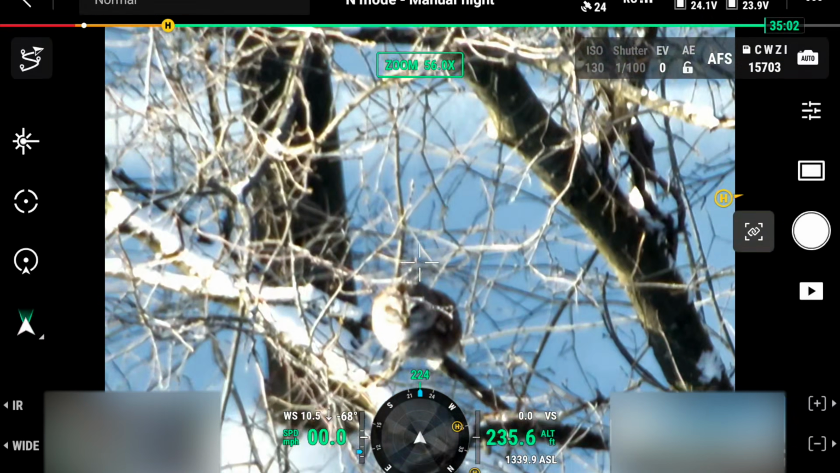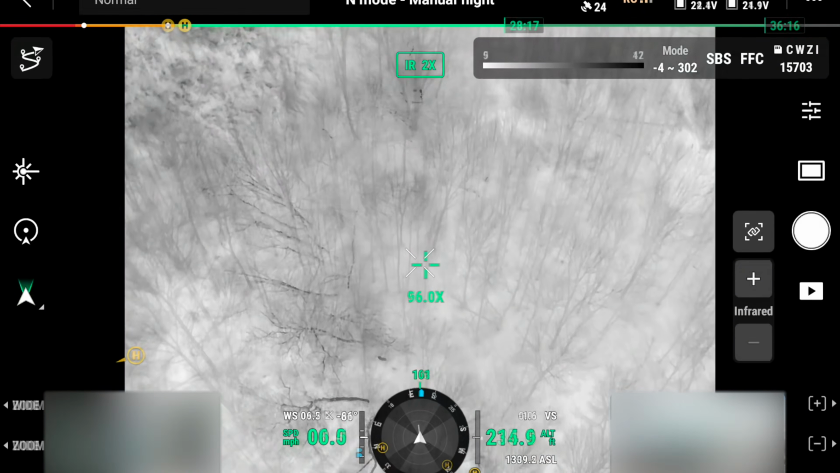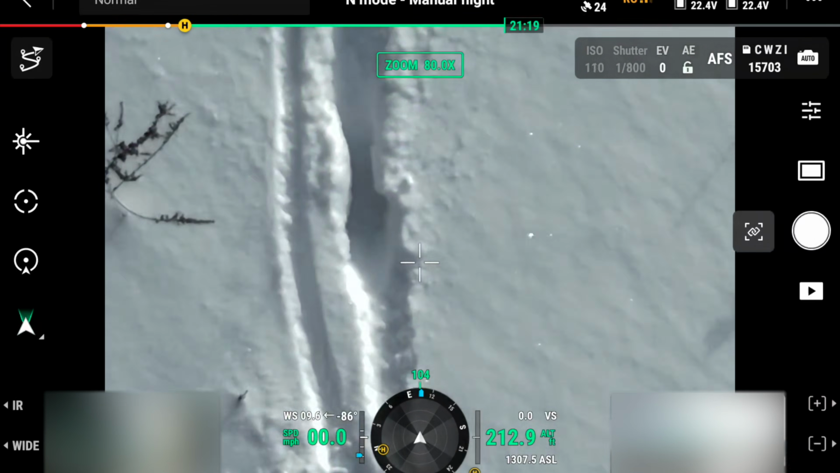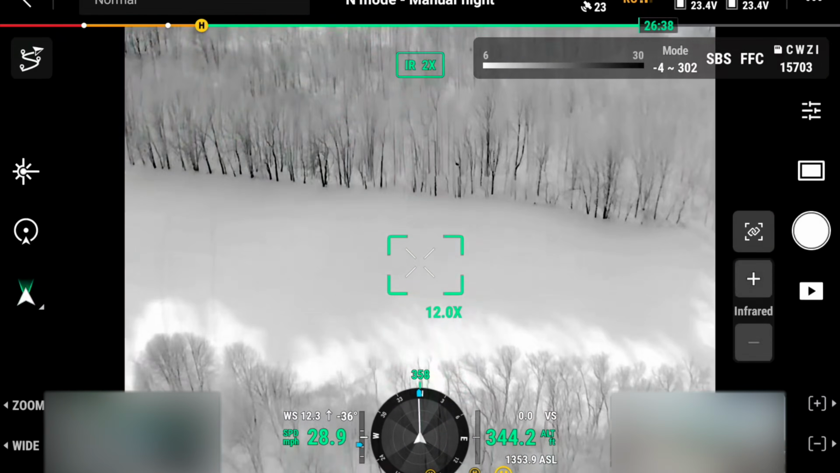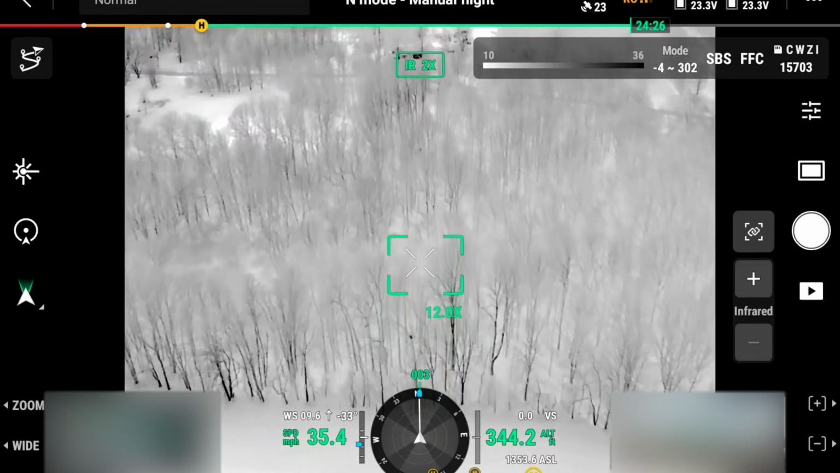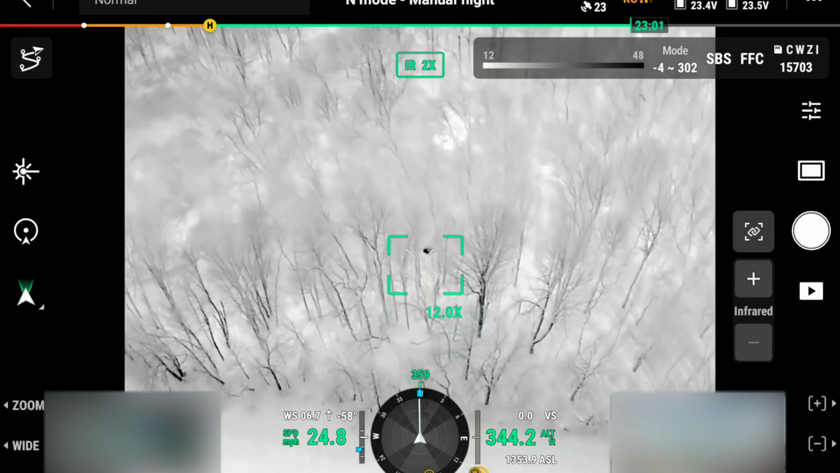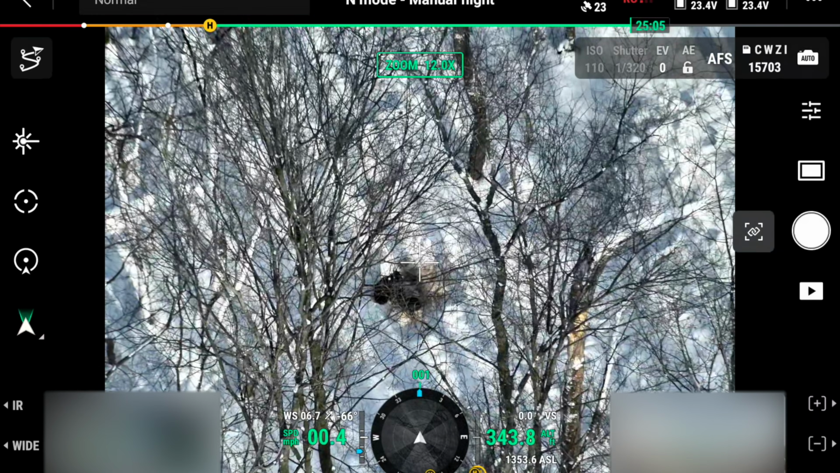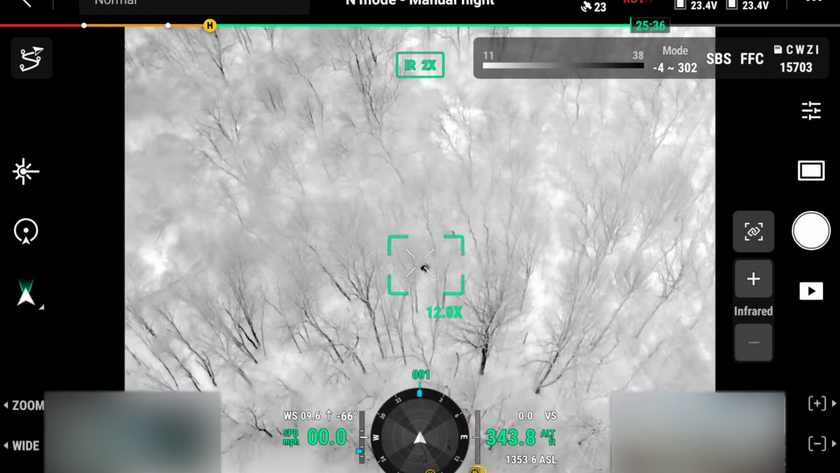See it? What is this over here? Well, this spot looks promising. Let's check it out. There they are. Looks like we found Ella and Bebe.